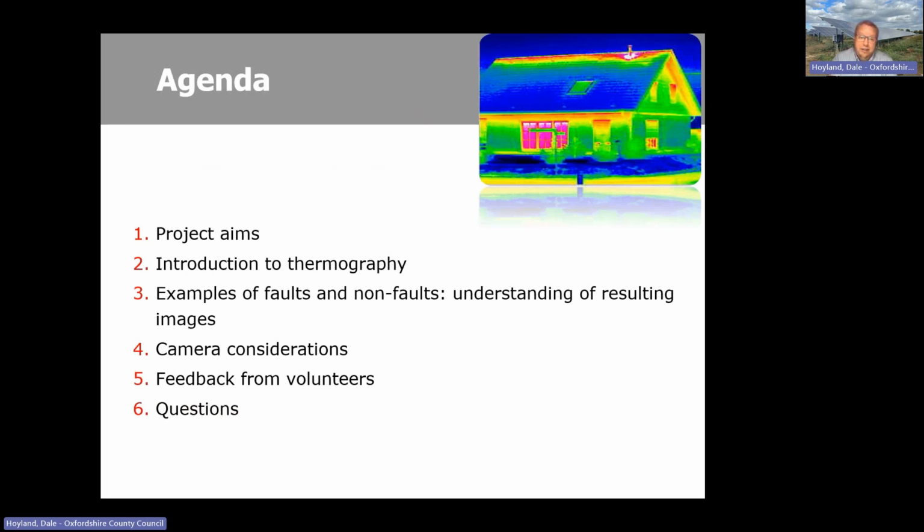So as a quick outline agenda, and I have to say I will try and keep to an hour, but I'm happy to stay on for any questions afterwards, no problem at all. We'll try and cover these key things. So a quick overview of project aims, introduction to thermography and thermal imaging, some actual worked examples of faults that you're likely to see, and also some non-faults which can be ignored, but it's good to know about them. Some camera considerations, and then if there's any feedback, although I would invite that throughout.